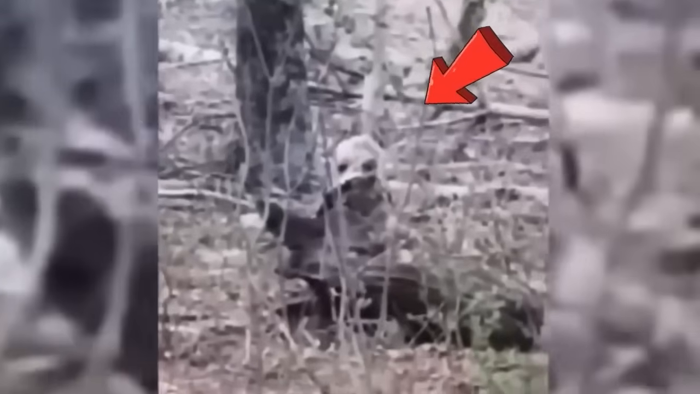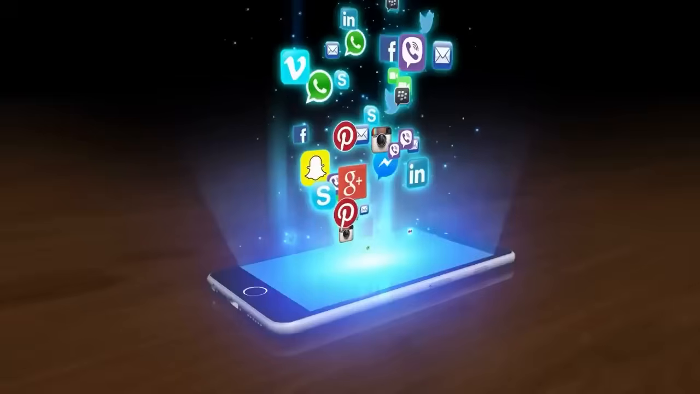As he ventures closer, he's taken aback by its appearance, an uncanny blend of a seal and a bird. The creature's beak resembles that of a woodpecker, and its eyes, hollow and black, add to the intrigue. Eager to share the mysterious discovery, he uploads the video onto the internet, sparking curiosity far and wide. Yet, the puzzle remains unsolved.